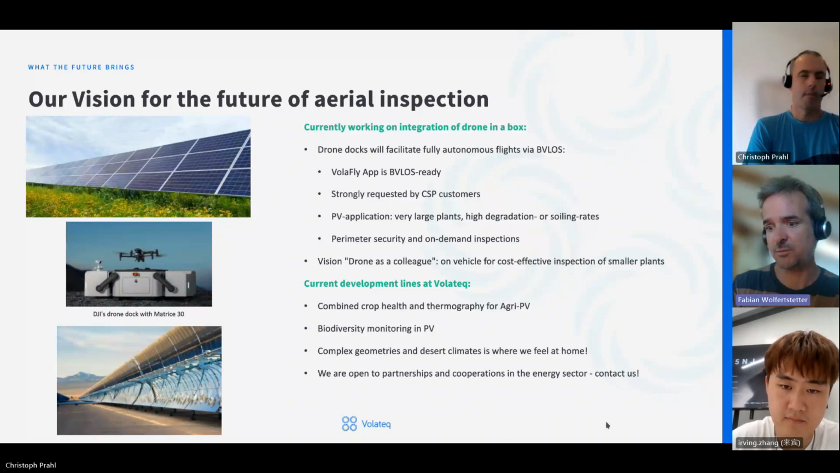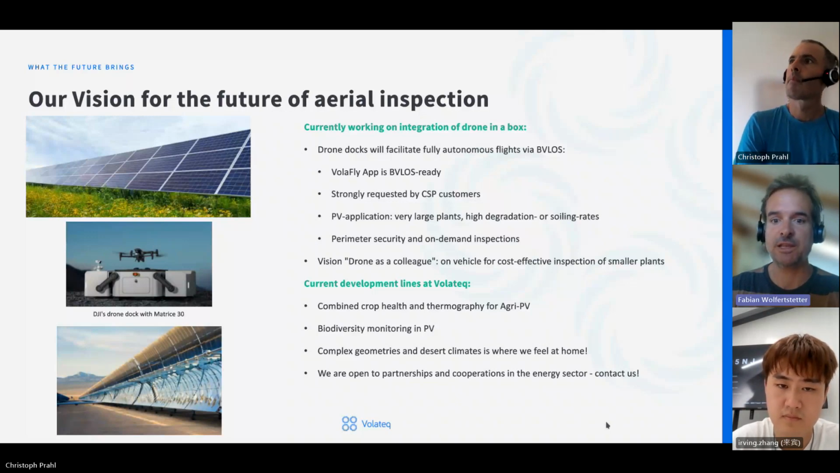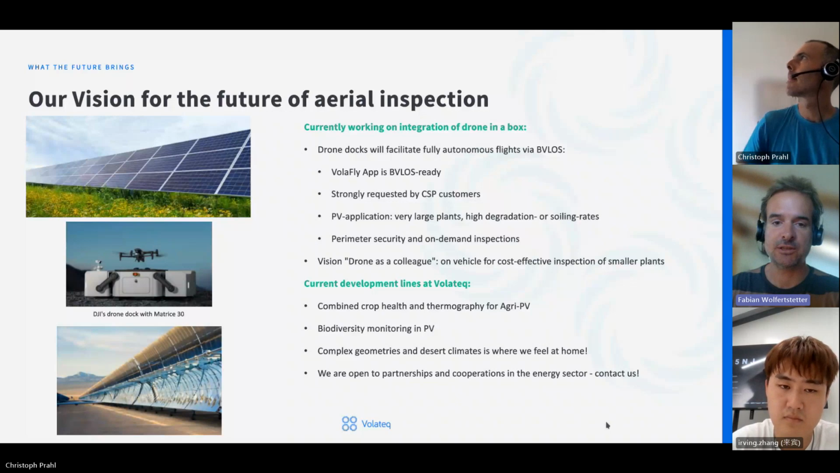Also because the CSP customers, they really are eager to have a drone dock because of the higher flight repetition rates as compared to photovoltaics. Although we see in photovoltaics, if you have a large plant, or if you have high soiling rates or high degradation rates, then a docking station might also make sense.